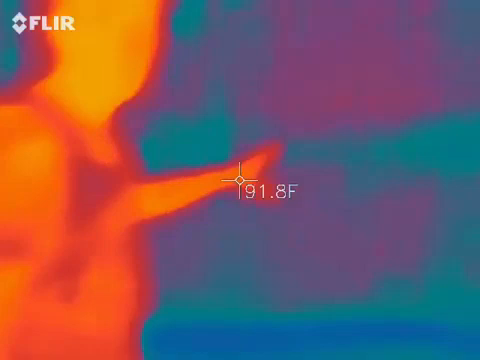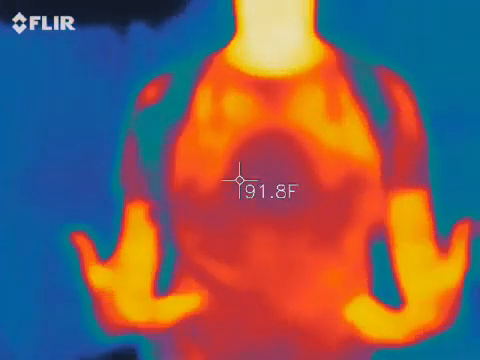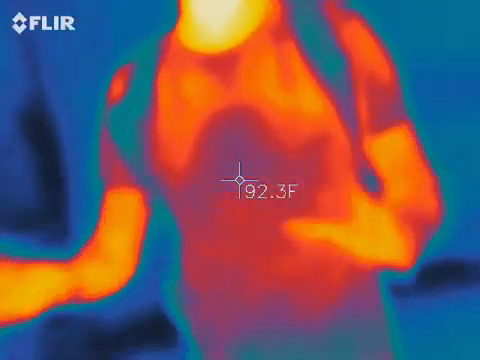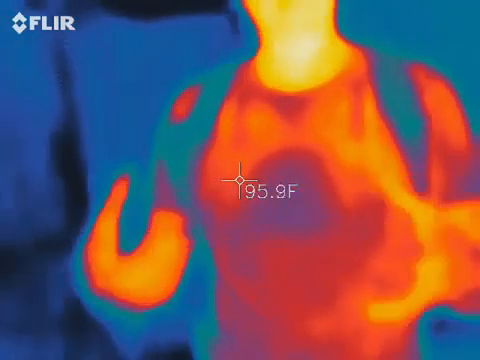Okay. The reason we do that is because my skin temp is going to be the warmest thing out here. Anybody's skin temperature is going to be 97 to 99 degrees. If somebody's higher than that, we've got to call the COVID police. So with that said, we want that array of color.